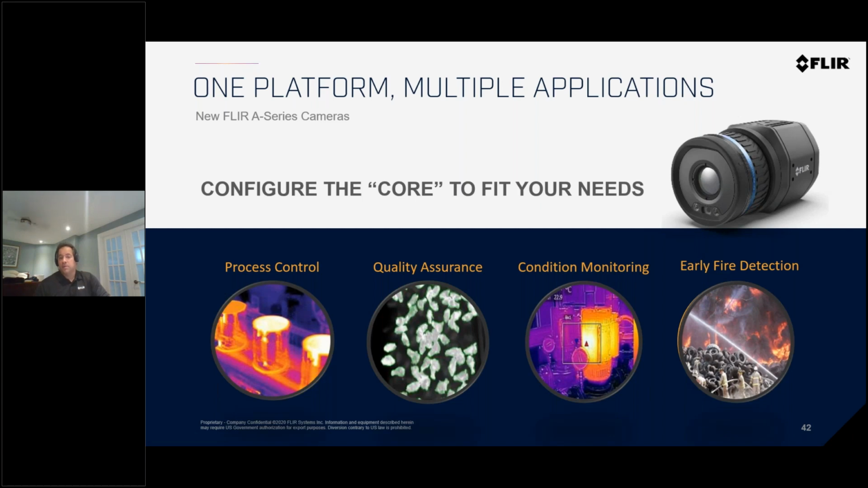Perfect example and biggest market for our fixed cameras is early fire detection. In this example, we have a pile of tires. If you have a company with a warehouse with dangerous chemicals or piles of any type, ammonia or wood pile or tires where there's risk of fire, having just a smoke type detector system is not ideal because by the time the system detects anything, it's too late, there's a fire.